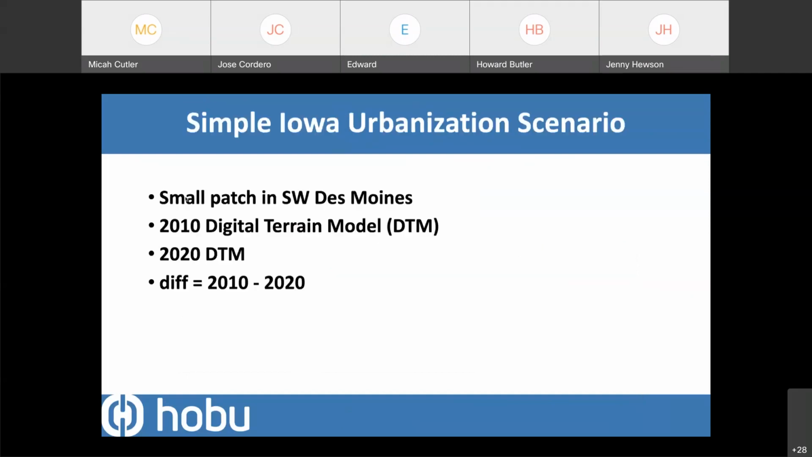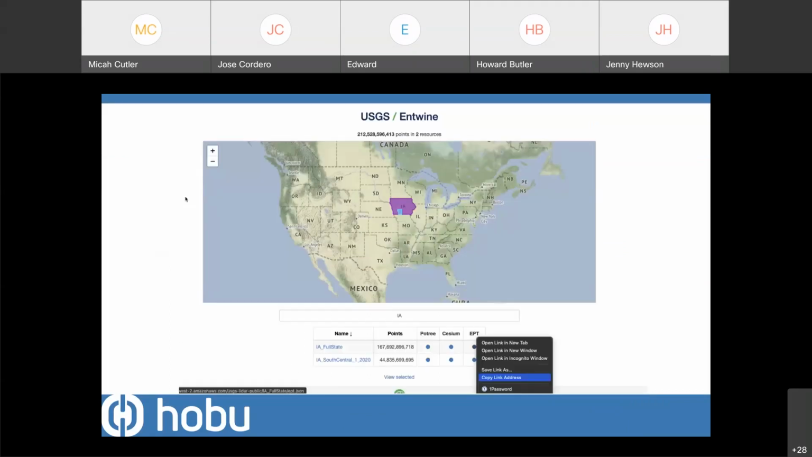So the scenario we're going to show today is just a simple urbanization scenario. It's going to take advantage of the newly acquired 3DEP data that's available for, I think it's South Central Iowa, that was just released this past spring. I took a small patch in Southwest Des Moines where some urbanization was going on. We're just going to make some terrain models and do a simple diff, right? So a basic scenario for LiDAR data.